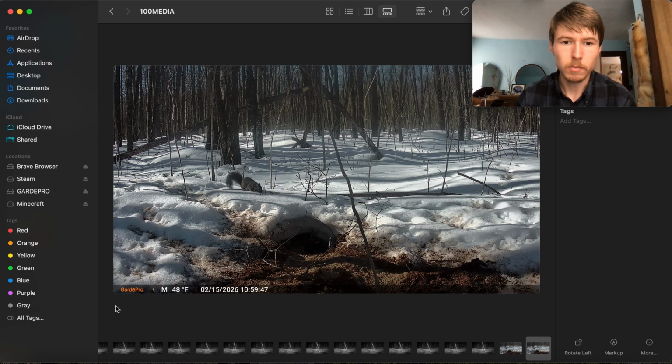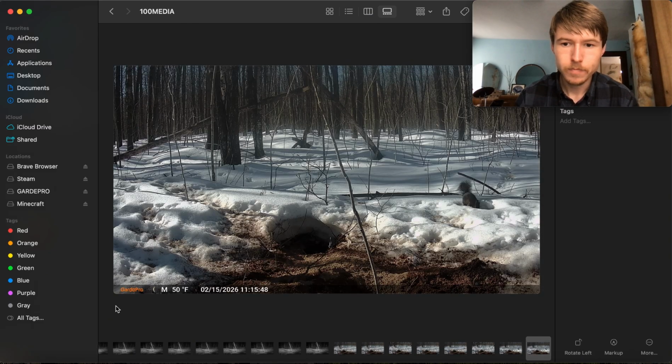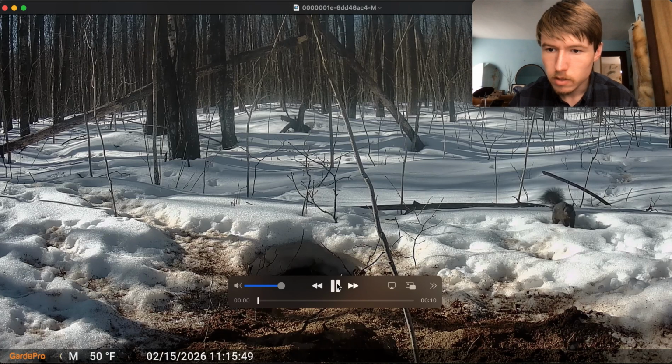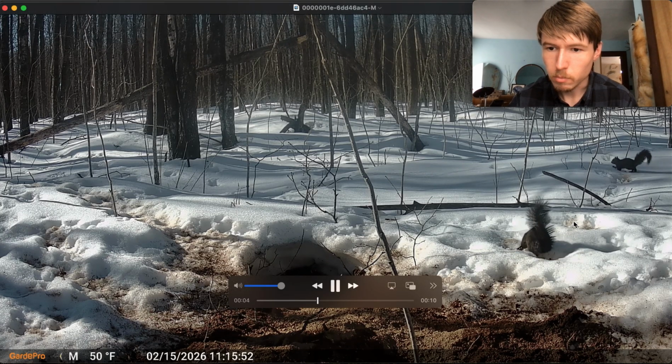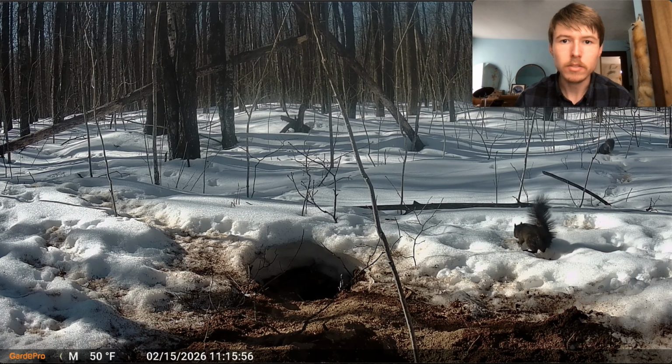Squirrel. I was thinking it might be a spot where squirrels had stored nuts or something, but is that a black squirrel? Yeah, we have a black squirrel. That's kind of cool. Don't see those every day.